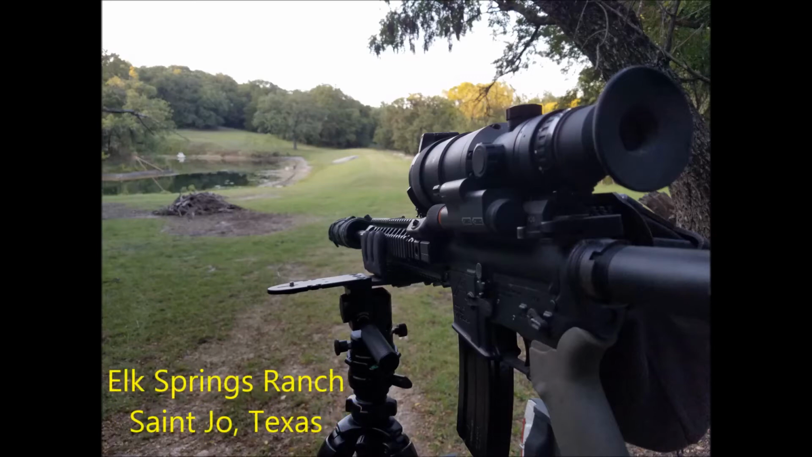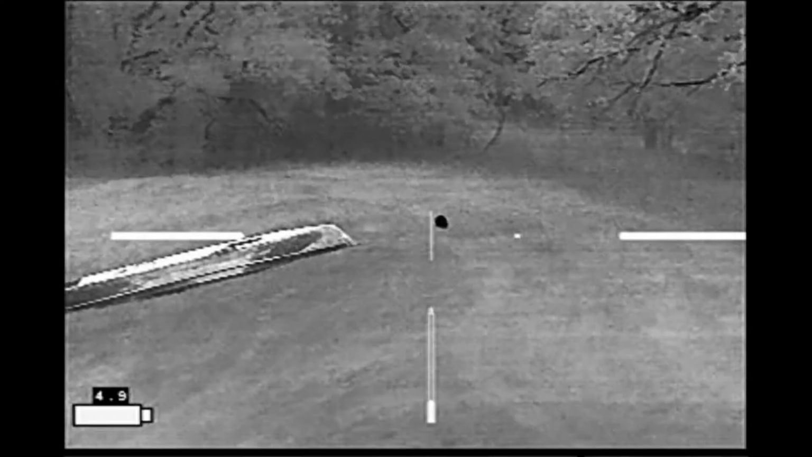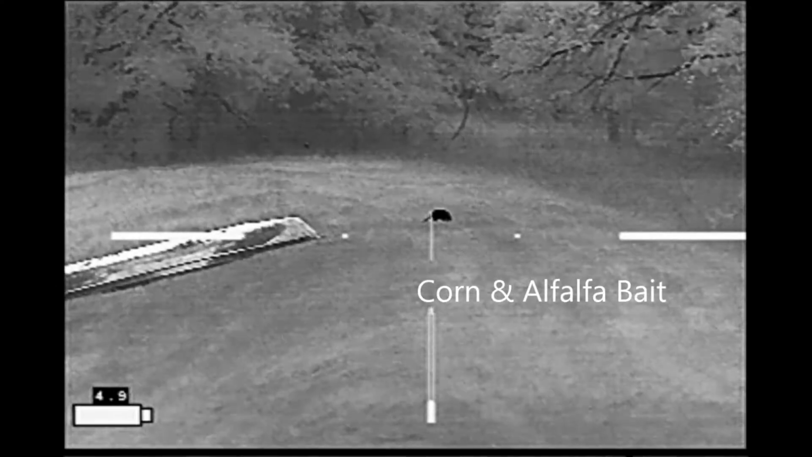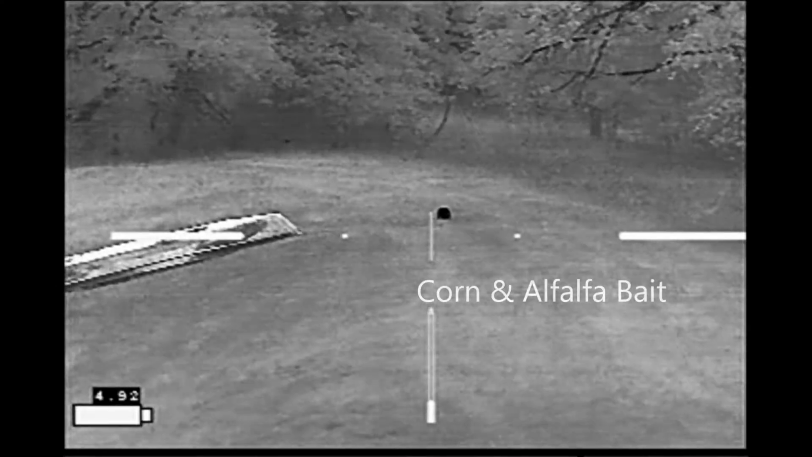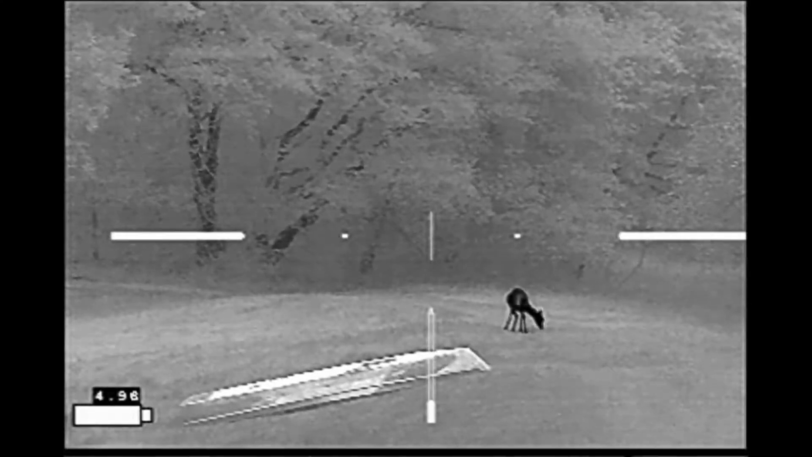When hunting at Elk Springs Ranch up in St. Joe, Texas, I'm set up in the campground area where I was set up last week, where I managed to shoot a hog on the dam of the pond that you see right here. This time I baited it with corn and alfalfa, and the only animals that I see coming over it are this armadillo, a raccoon, and then this deer.